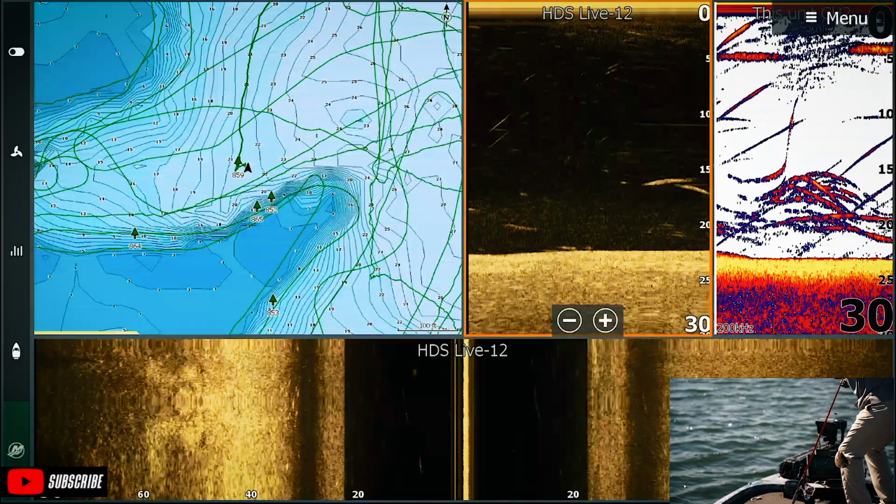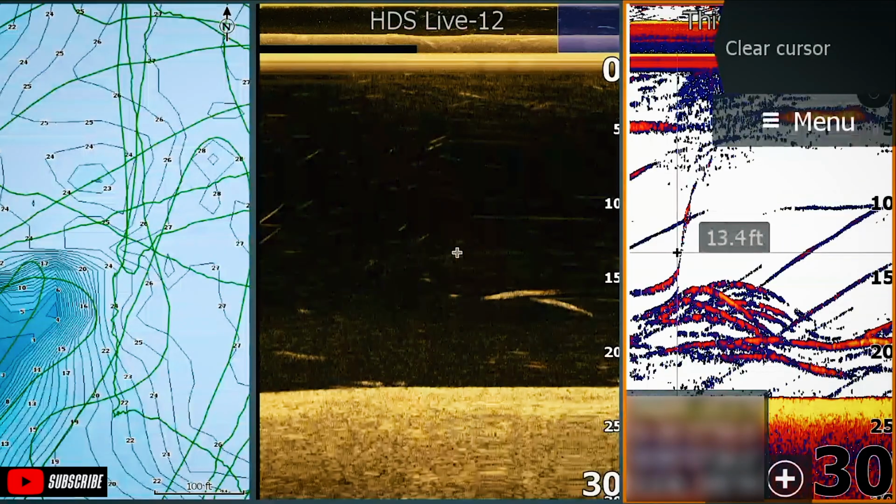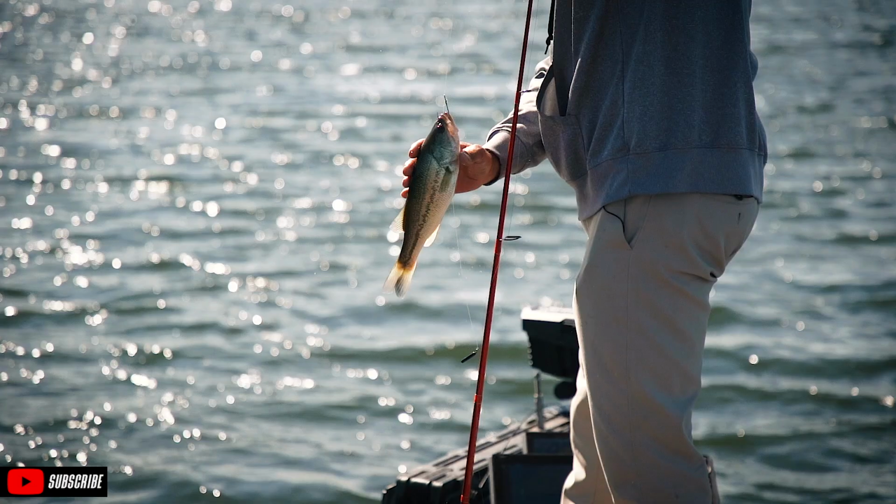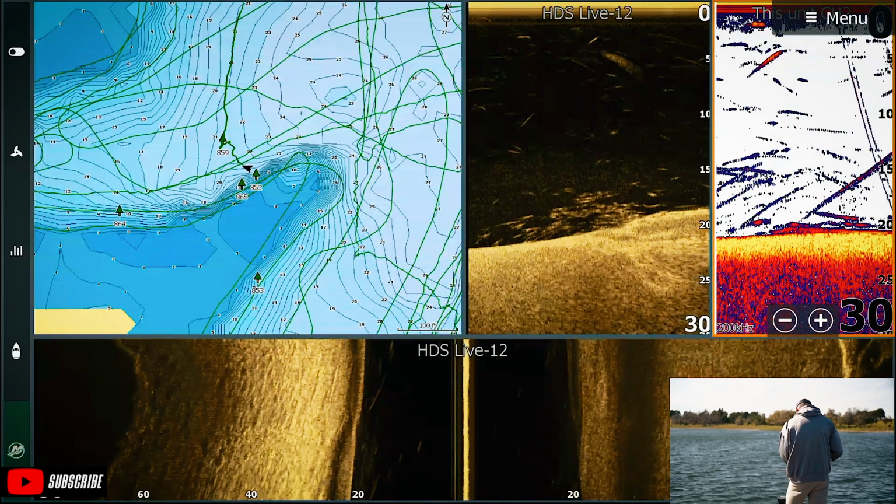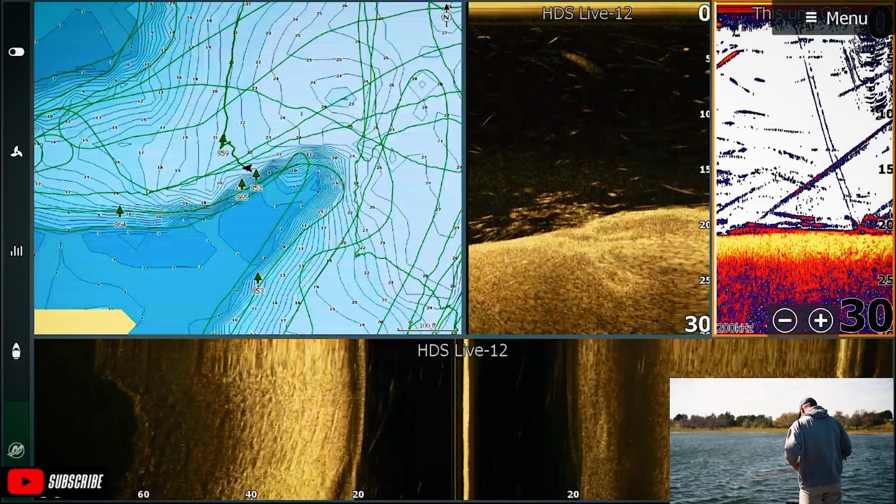There is a prime example of the fish coming up right there. You can see that line coming up right there. That's this fish that I just reeled in. Some fish right here. Here's my drop shot going down. You can see it perfect, the weight and the bait. And I had a bite immediately right there.